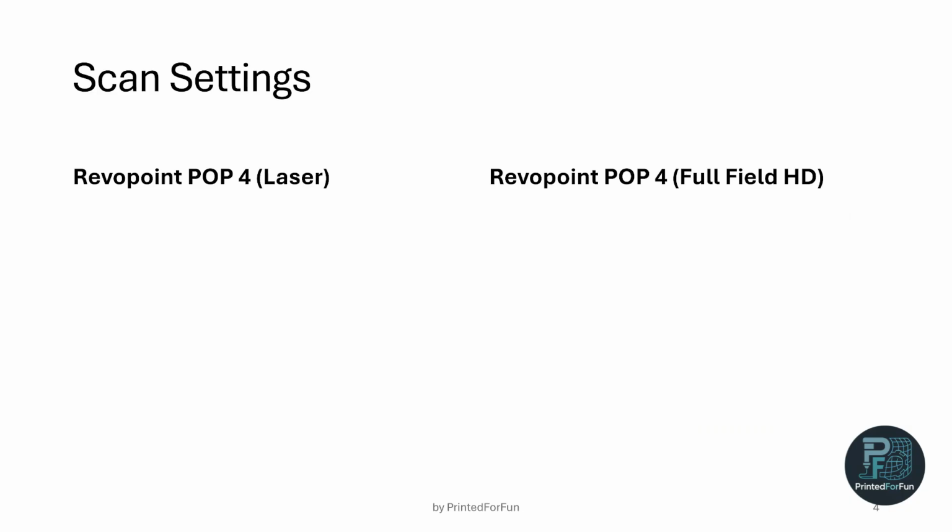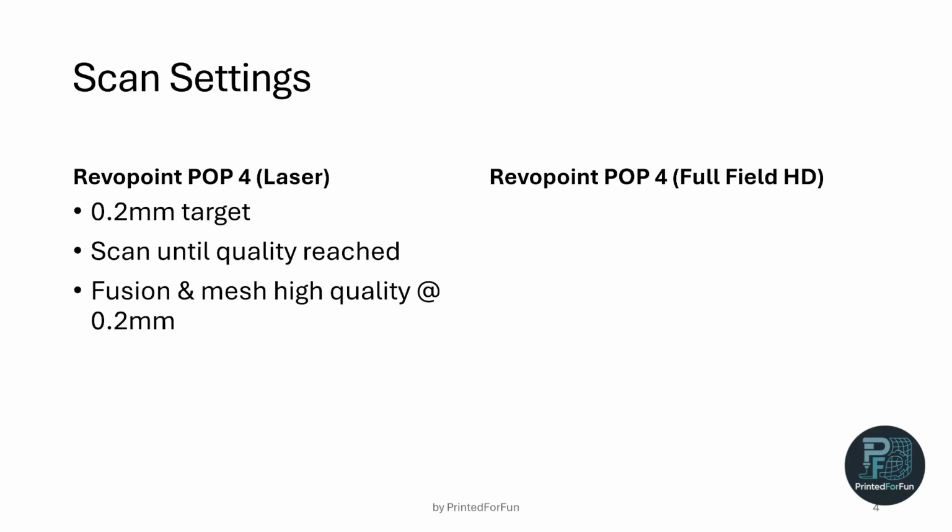Now to the scan settings I used for scanning. In the laser mode, I did 0.2 millimeters target resolution and then simply scanned until the data quality indicator showed me that I'm finished. Then I fused and meshed at high quality with a target resolution of 0.2 millimeters again, and I did 6 repetitions.